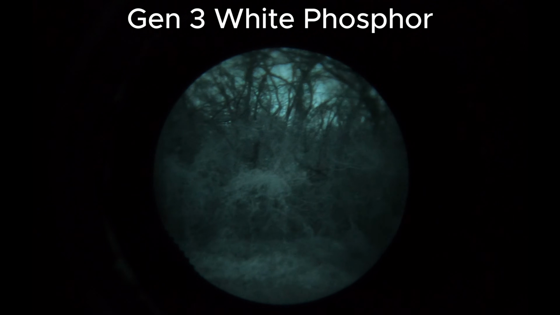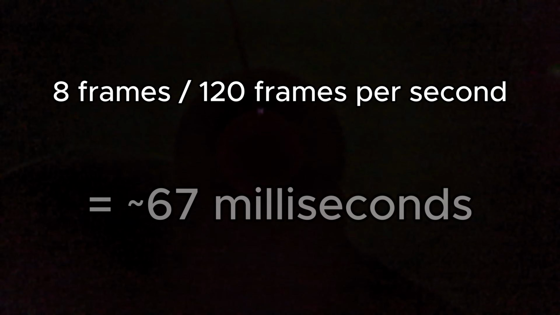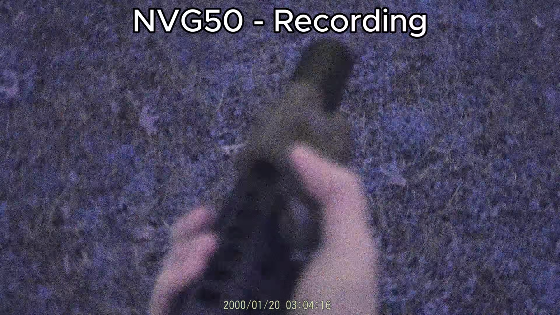Quick movements will also be affected by the third downside of the NVG50s, latency. For my testing, I lit a flashlight to the wall and pointed the NVG50 at that spot. With the filming camera pulled back, you can see the exact moment when I turned the light off. Counting the frames, it took 8 of them for the NVG50 to fully update from being in total light to showing total darkness. Using 120 frames per second slow-mo footage, it takes the NVG50 roughly 67 milliseconds to update the eyepiece. This doesn't sound too bad, however, the human eye can detect change in as little as 13 milliseconds. This is what latency means for digital night vision.